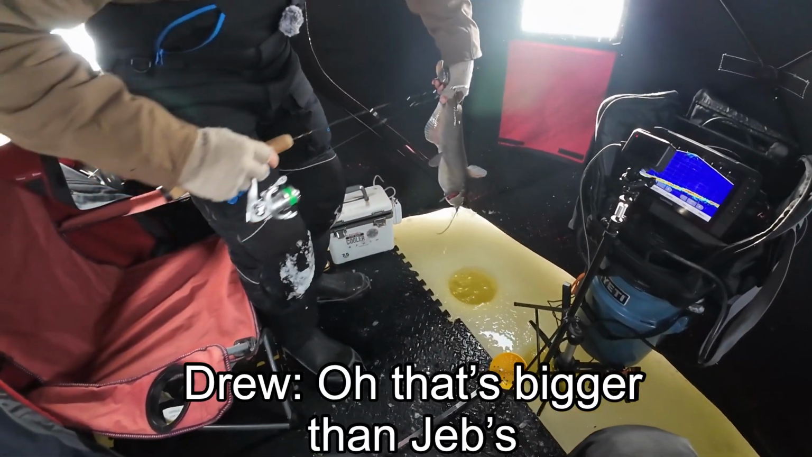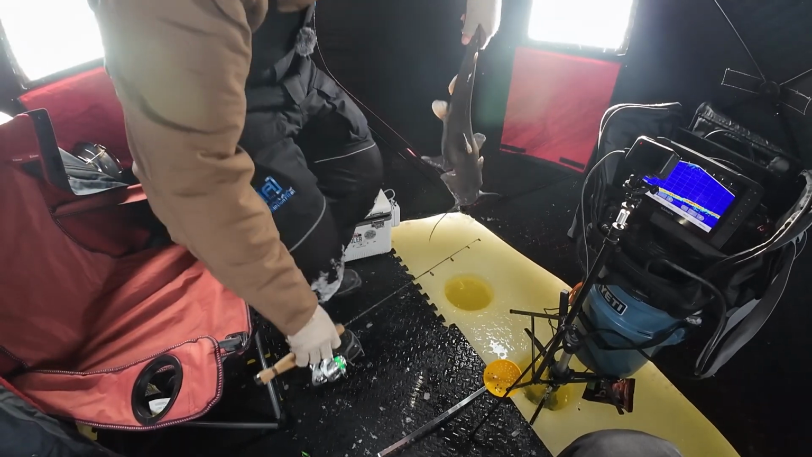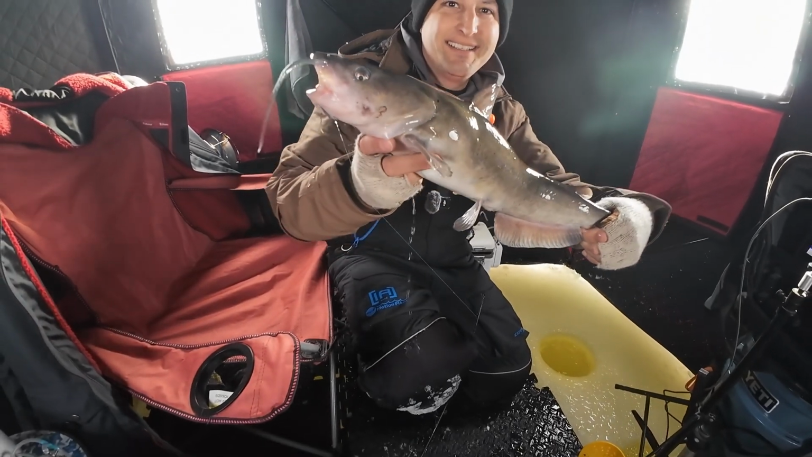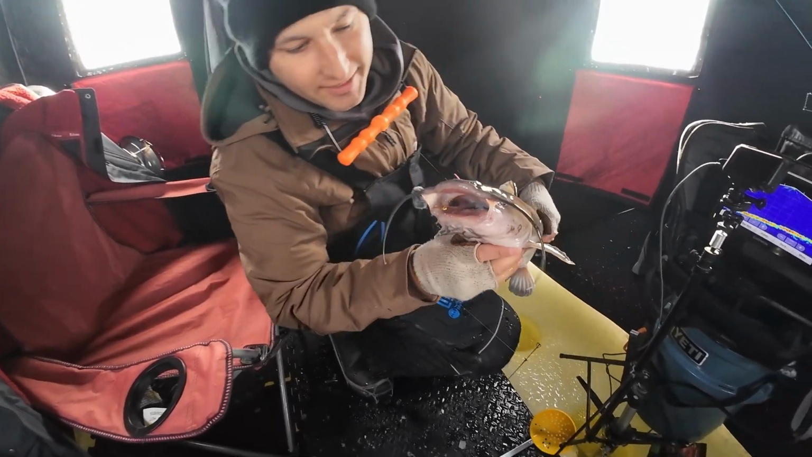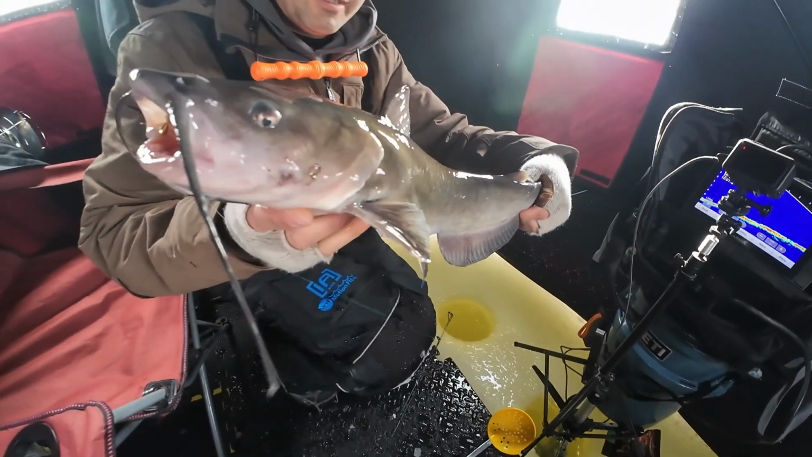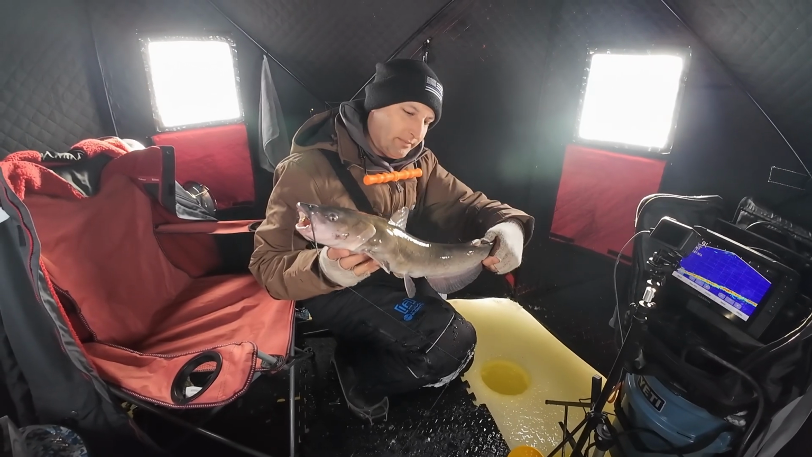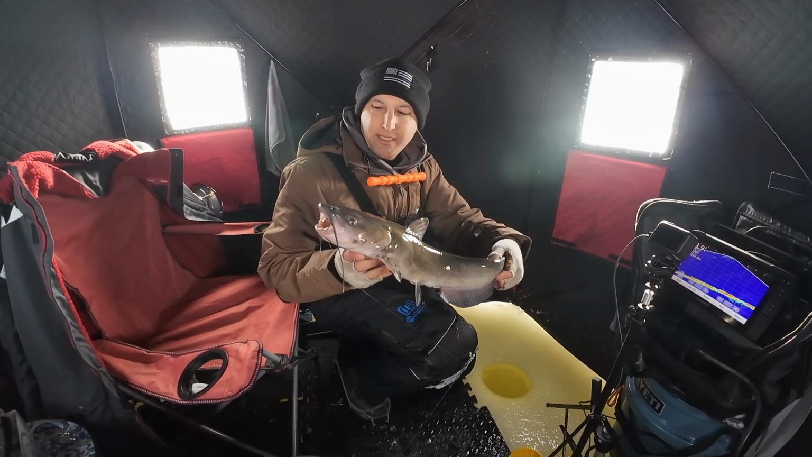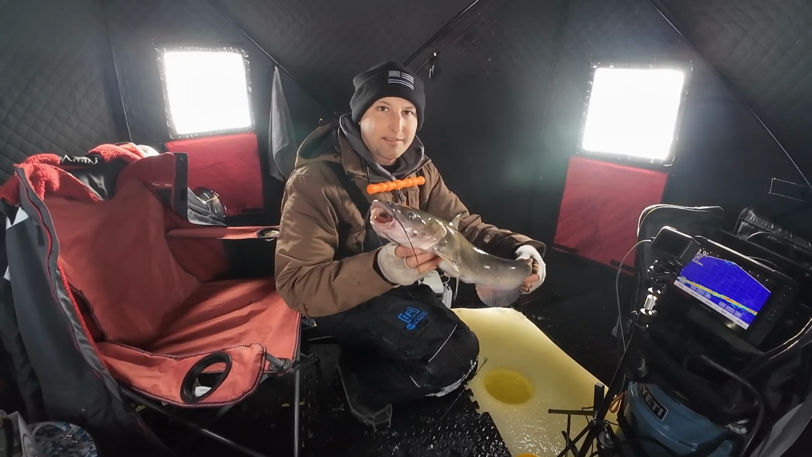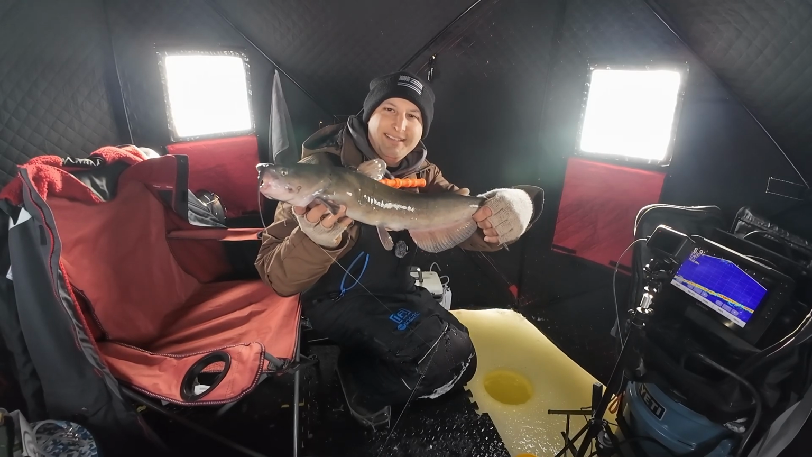Oh, that's bigger than yours. I always catch fish bigger than Jeb. All right, here we go. How's that? Not too shabby. That little gold jig's buried in his mouth there. So I saw him come in on Livescope, and I was kind of jigging it around him, and he seemed to not be seeing it. So I just let it sit there for a second, and he just came up and scooped it up. So, nice channel cat.